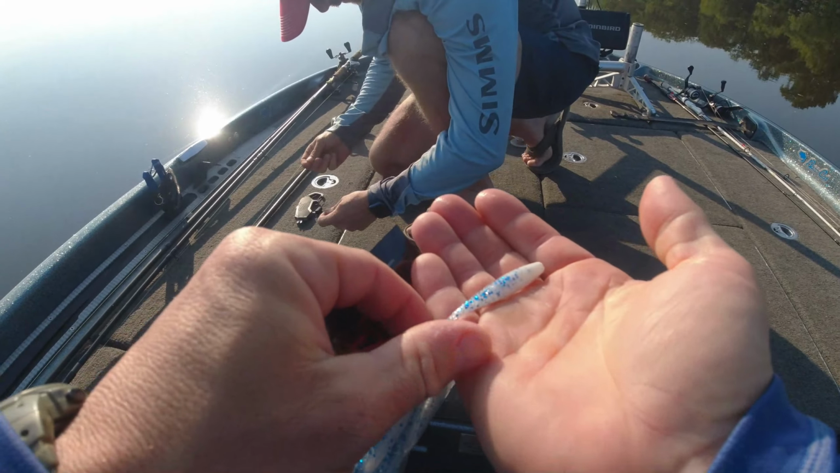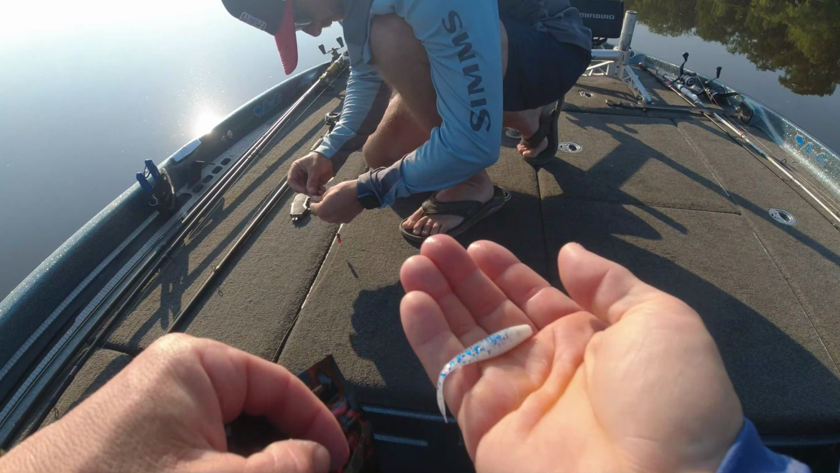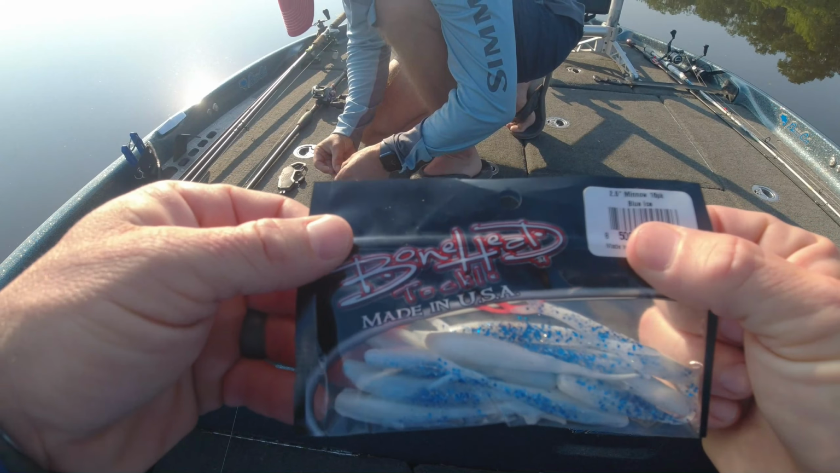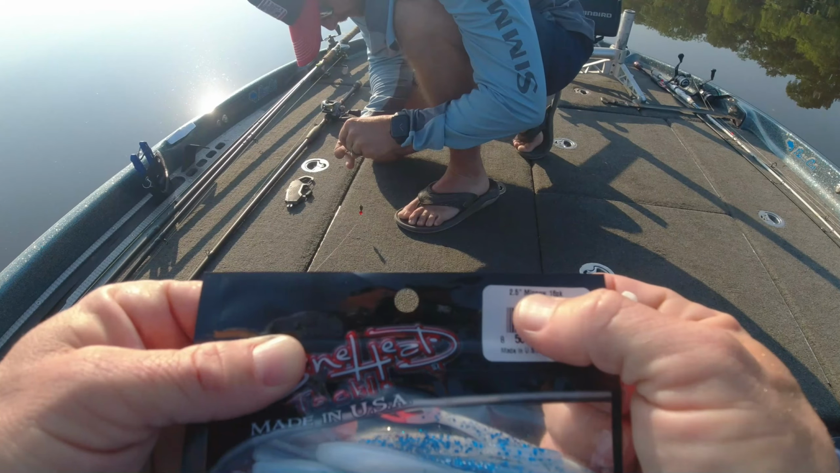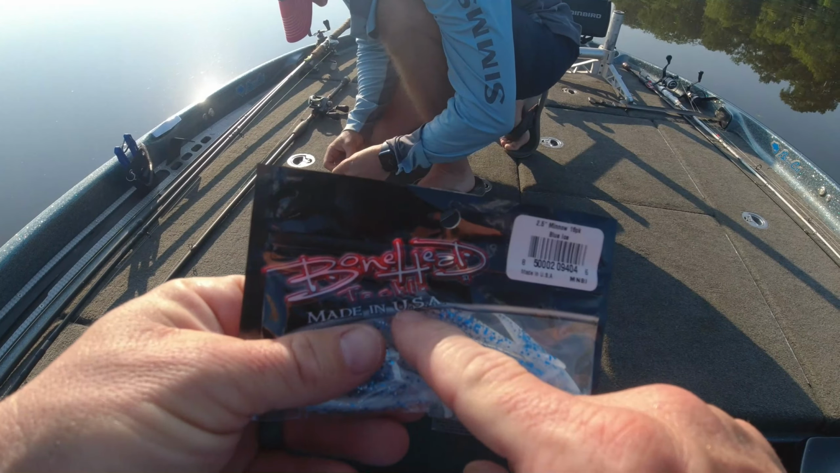All right y'all, there's that bait right there. Similar to a Flute. This is made by Bonehead. 2.5 inch Blue Ice, and they come 16 to a pack, and it's made in the USA.